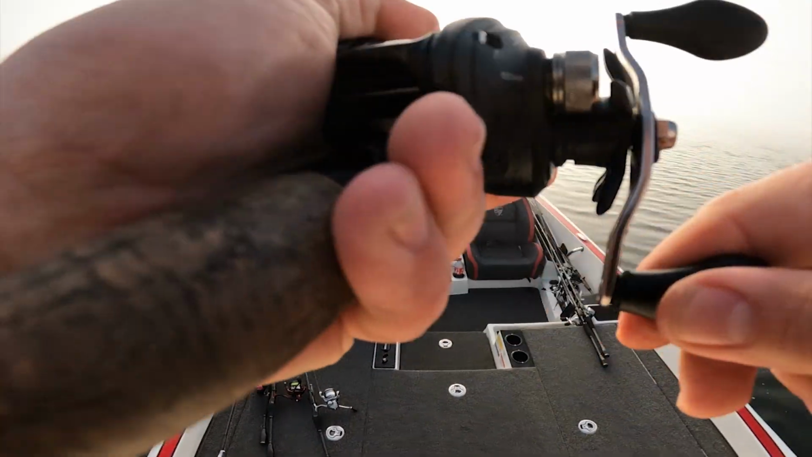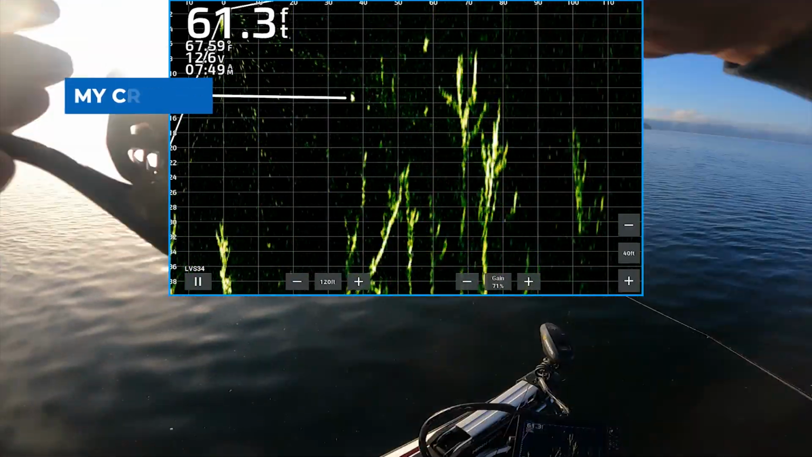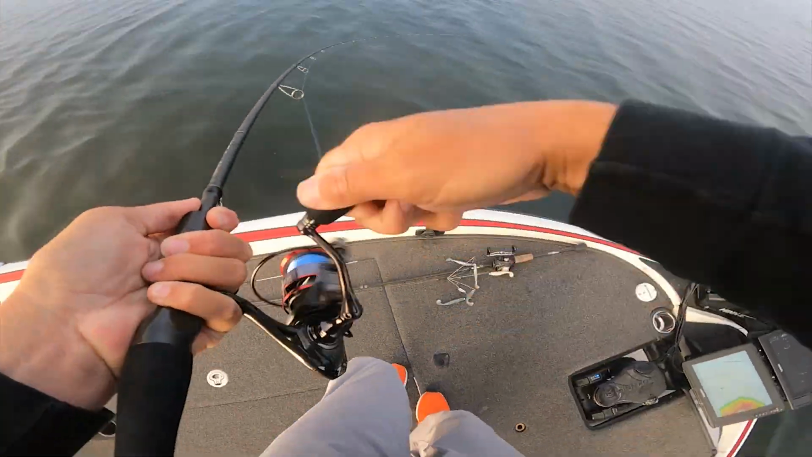That may be a big one. Ooh, how'd you not get hammered? Here, look at this guy. Fall fishing. I love fall fishing. Yeah, good old spot. These are all largemouth.